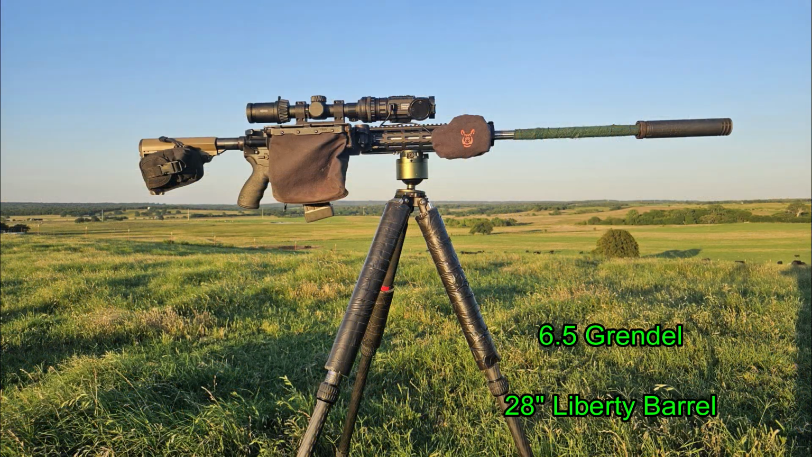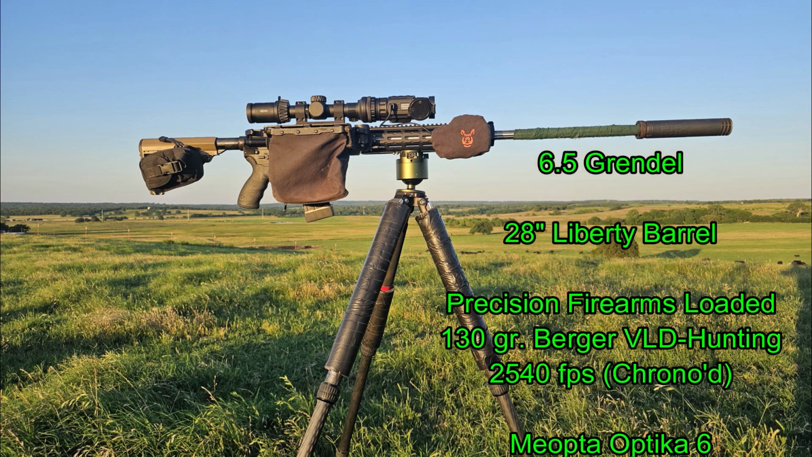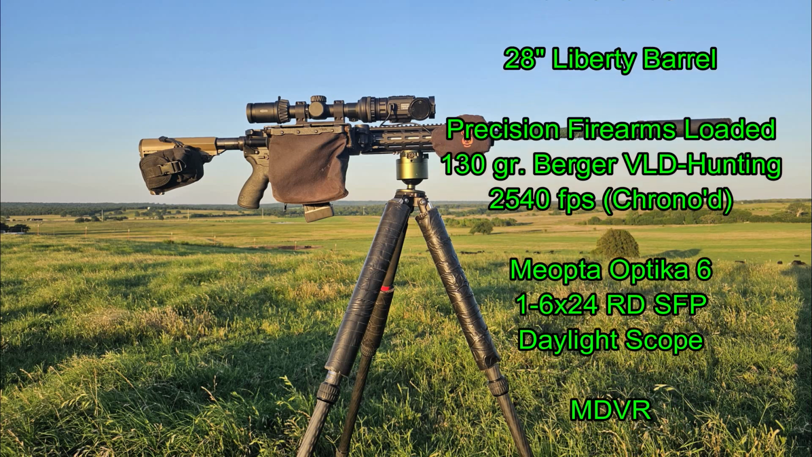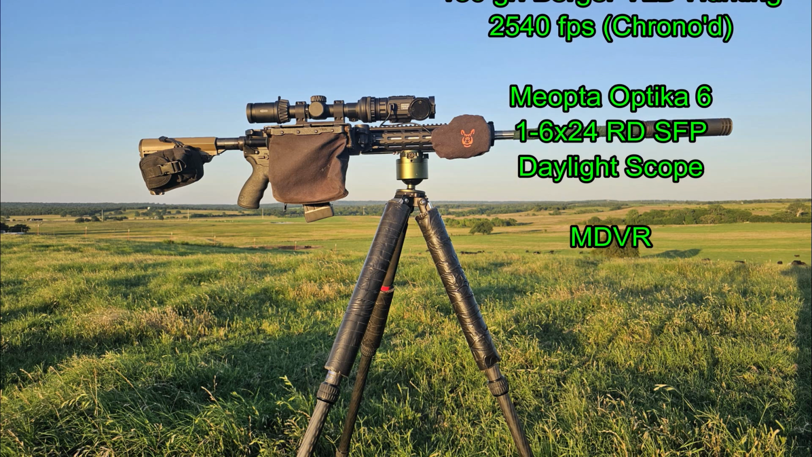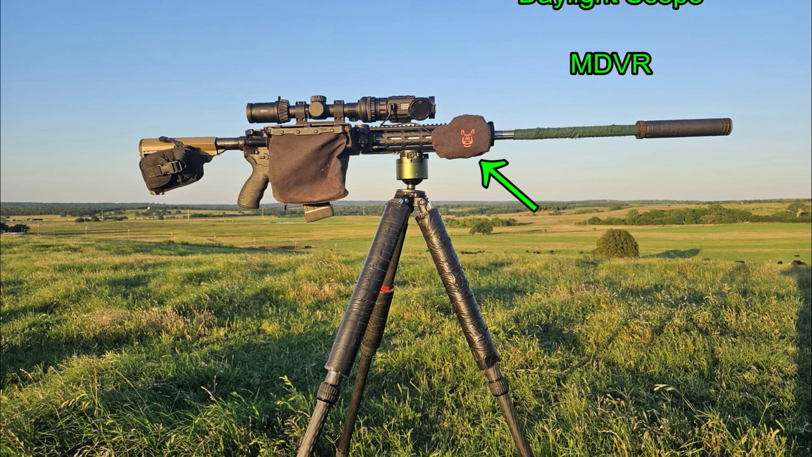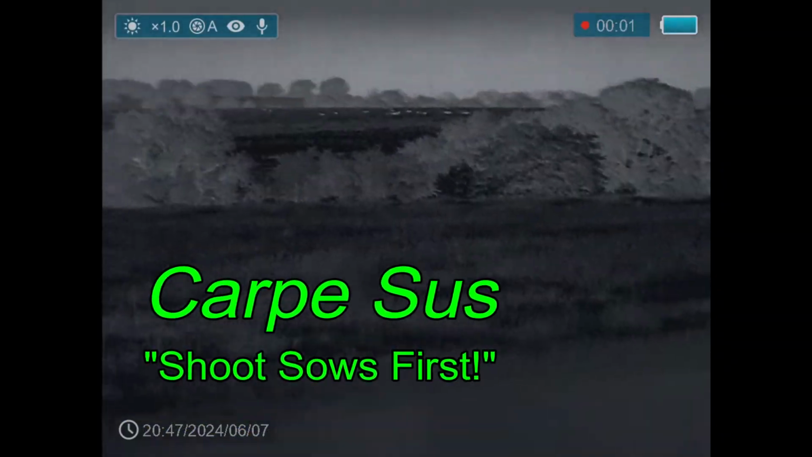This is going to be mounted on a 6.5 Grendel with a 28-inch Liberty barrel, shooting Precision Firearms loaded Berger VLD Hunting 130 grain ammunition, and I've got it mounted on a Meopta Optika 6 1-6 daylight optic. The little tumor there on the front of this rifle is my mini digital video recorder, and it is needed because the Hogster-C itself does not record. Hunting up in North Texas.